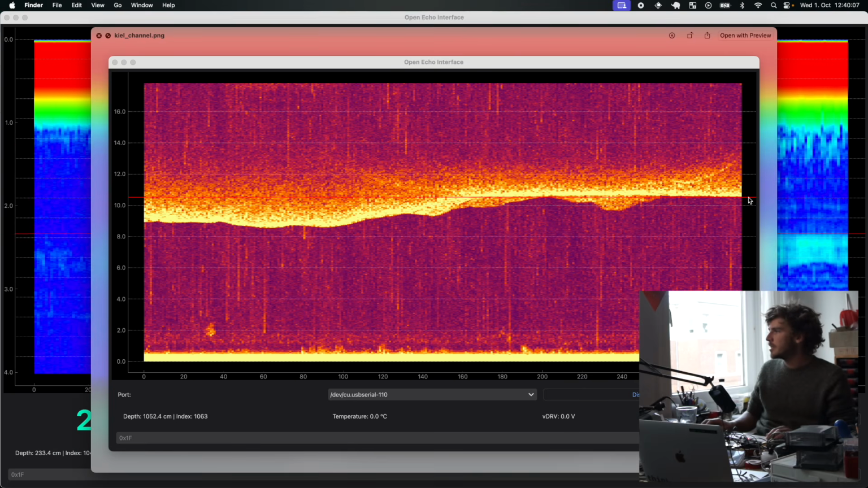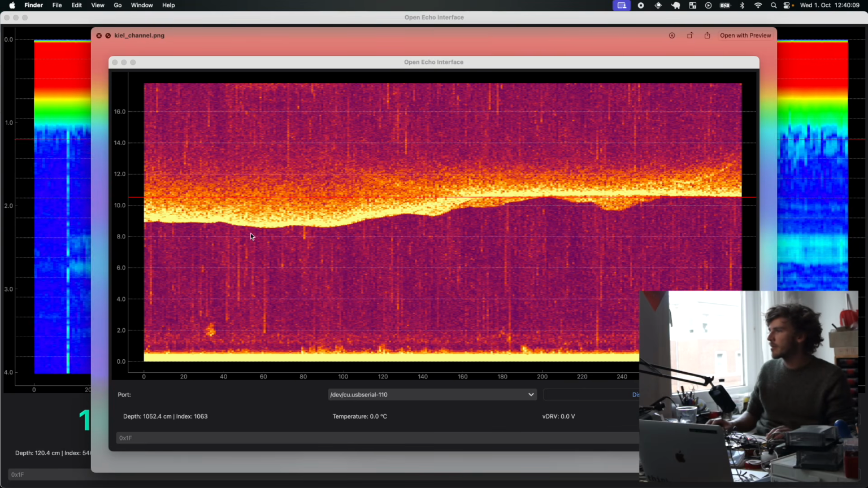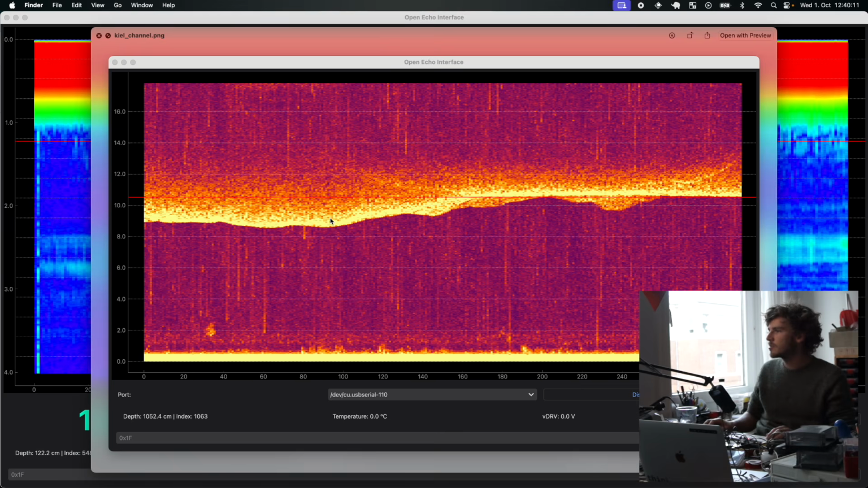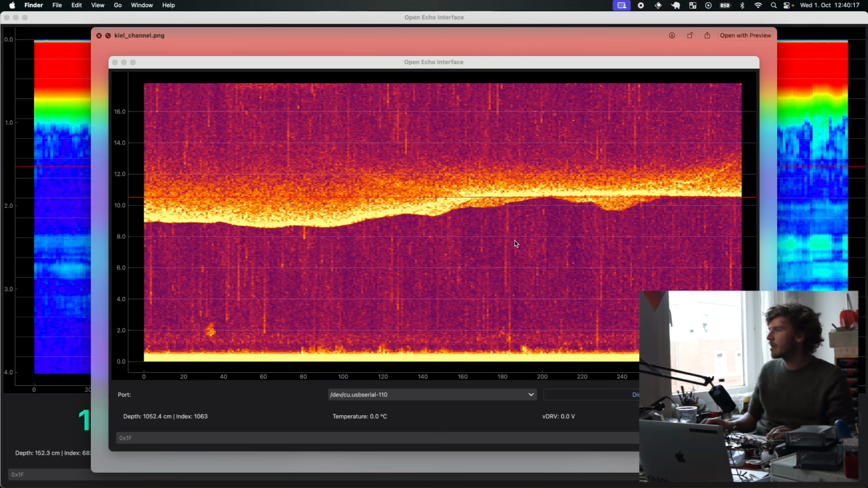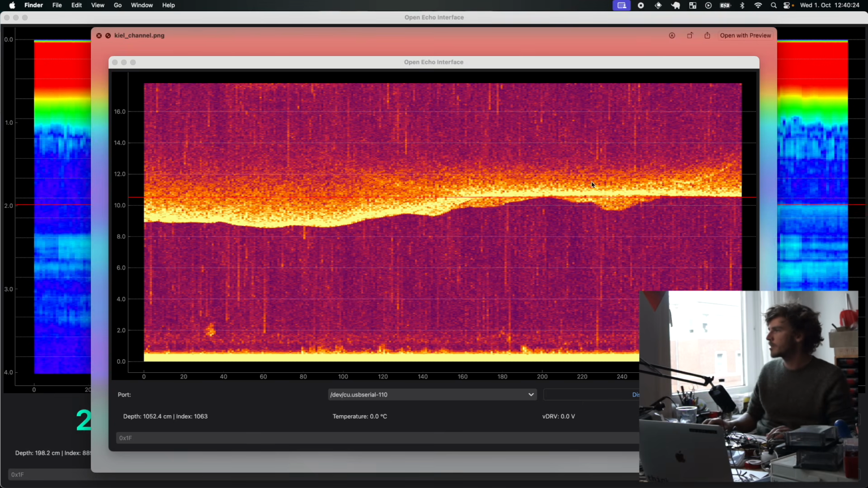Yeah, this is in the Kiel channel, so you can see how the channel floor is basically changing over time. This is about 150 meters from left to right. Depends on the speed you are running, but this is about 150 meters at 3 to 5 knots, probably.